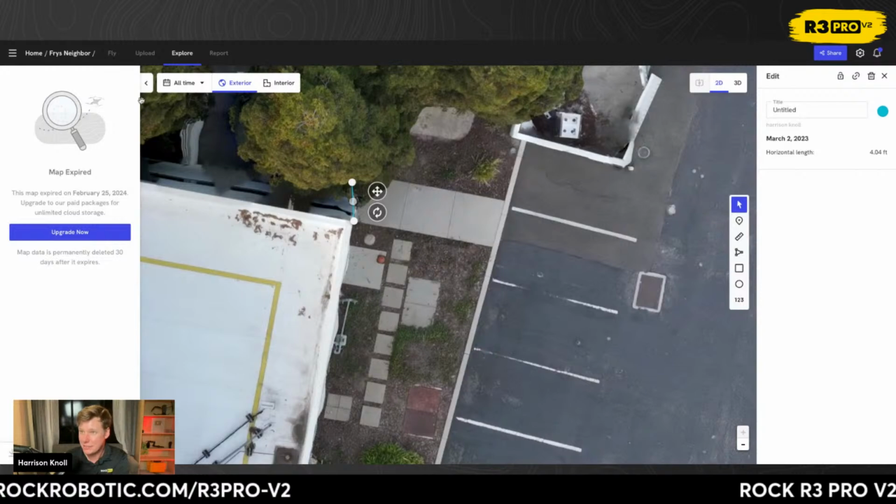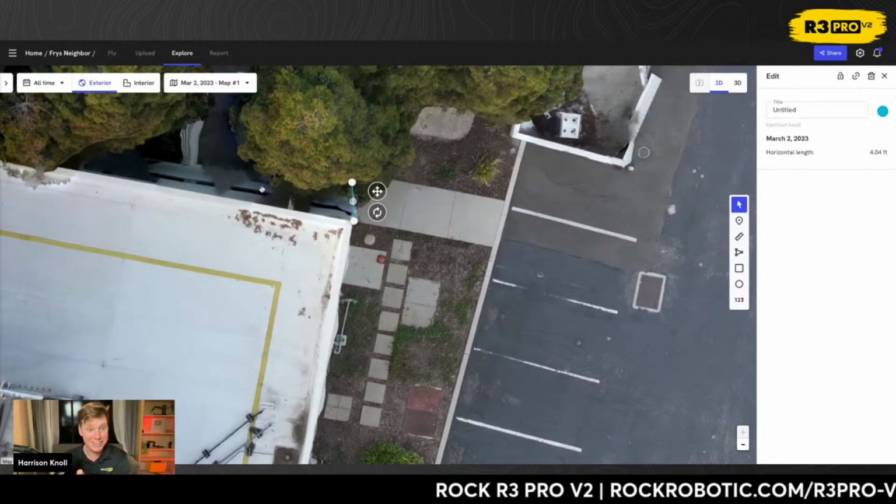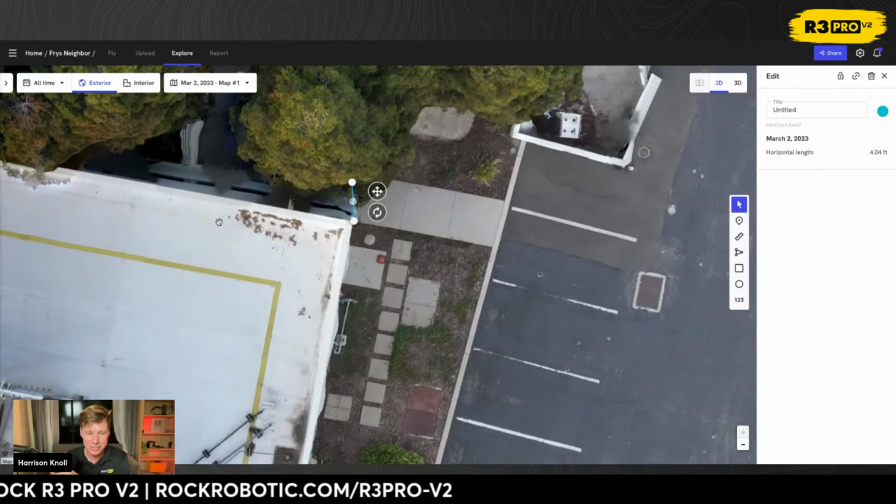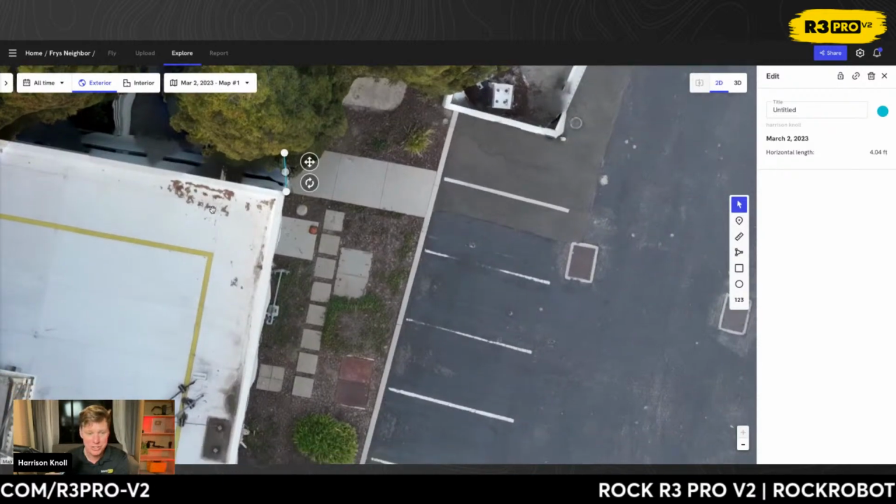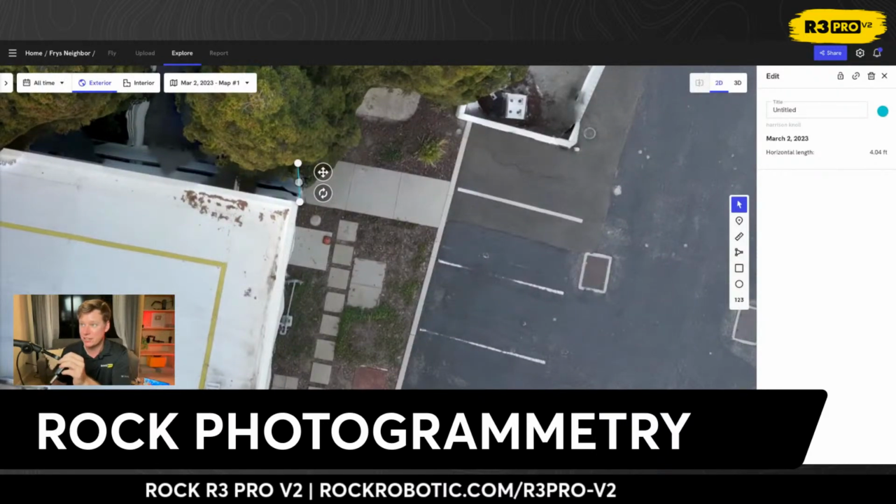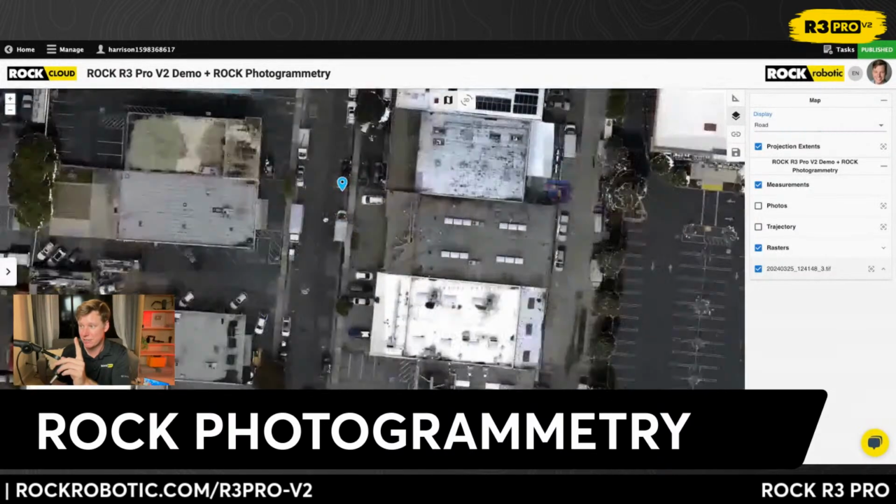So inevitably what you would do is you would go, well, I don't know where the corner's at. So you'd send someone back out in the field, and they would either use a total station or a GNSS, and they would go get a shot there at that corner. That's what you would do. And then you would come back to your office and say, well, I'm never trusting building corners ever again on my orthomosaic. So that's one of the things we wanted to address with ROCK Photogrammetry.